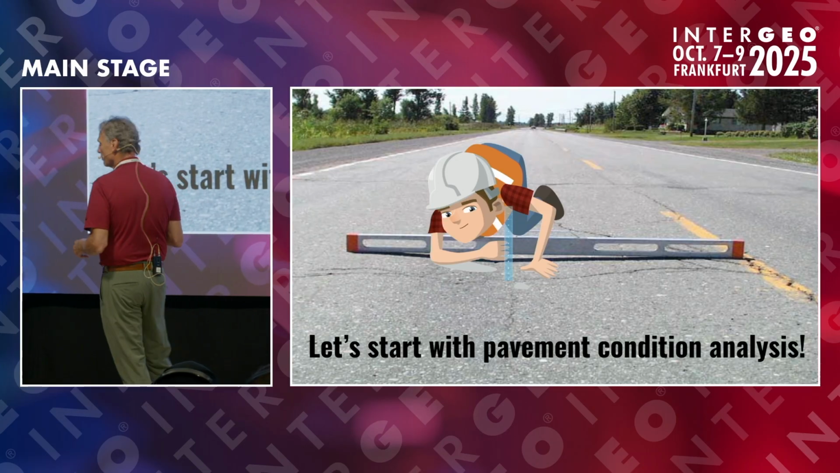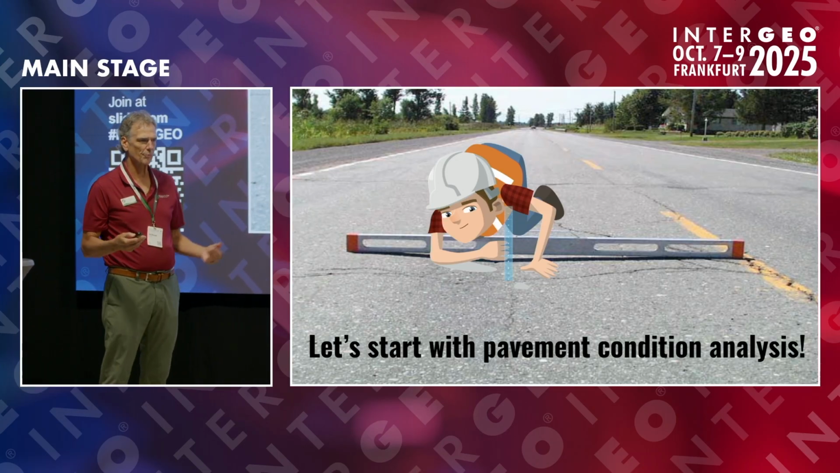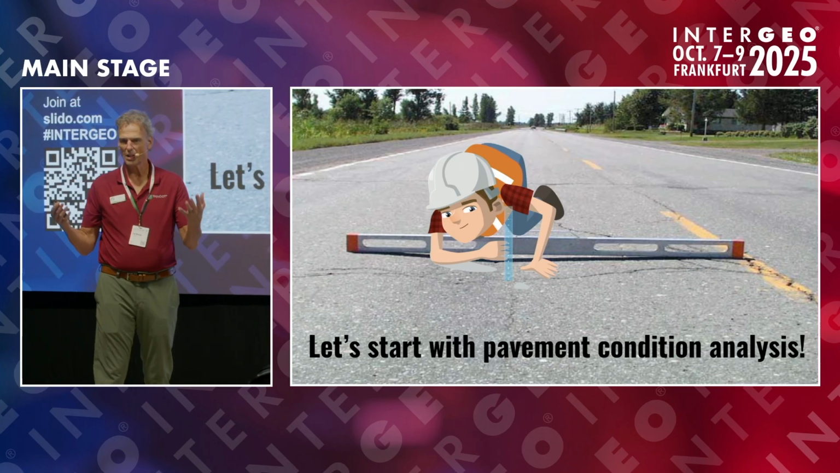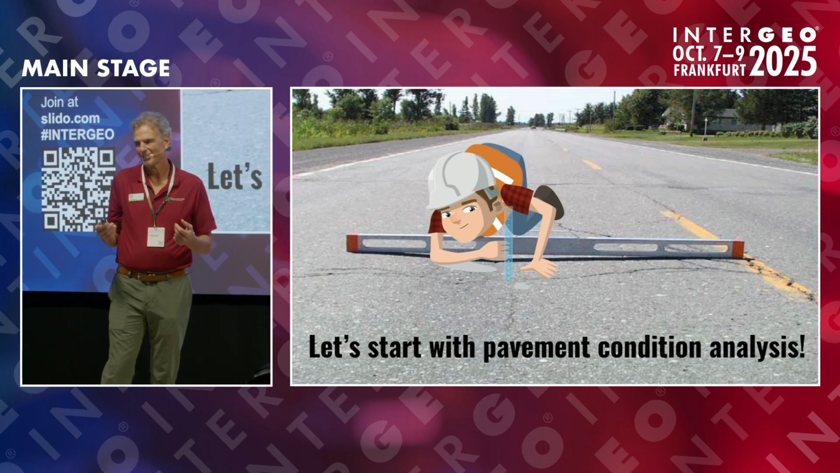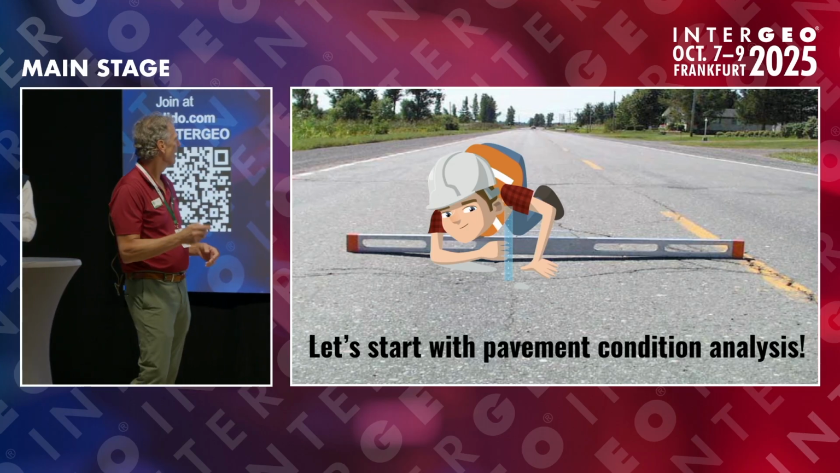We're going to start with pavement condition, actually. So what do we do with that good data, and what can we extract from it? We need an intelligent model to deliver and actually be paid for, correct? So that's what we're here for.